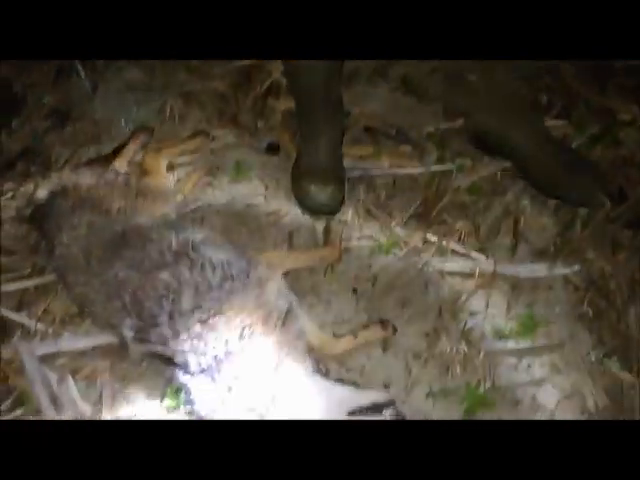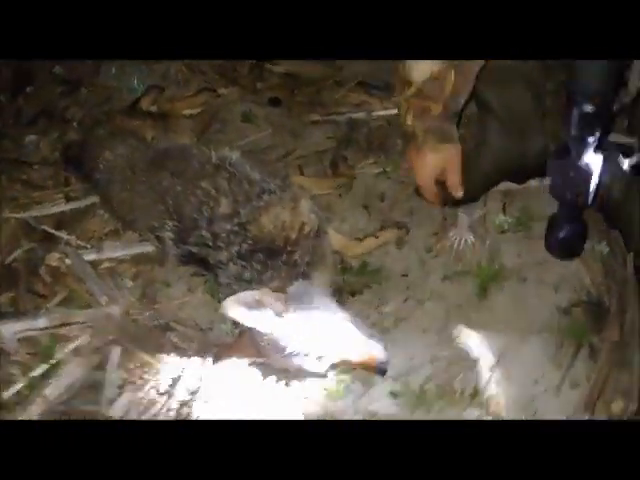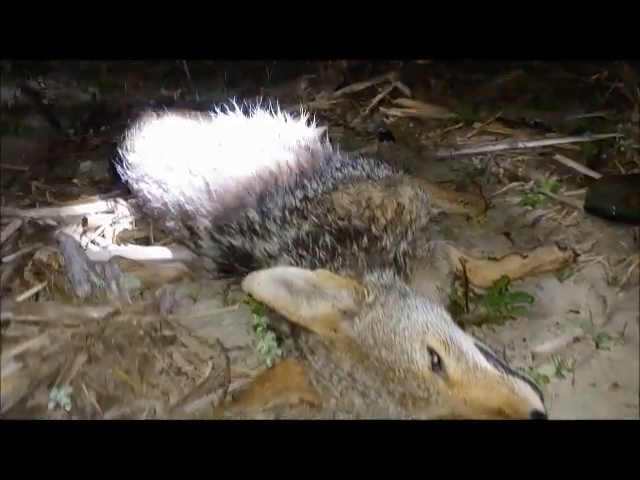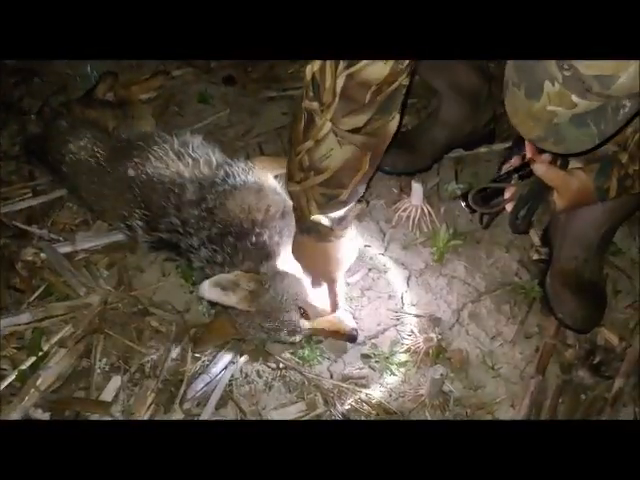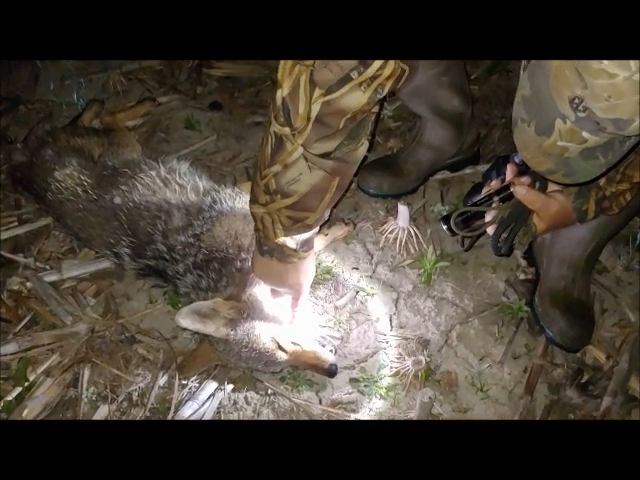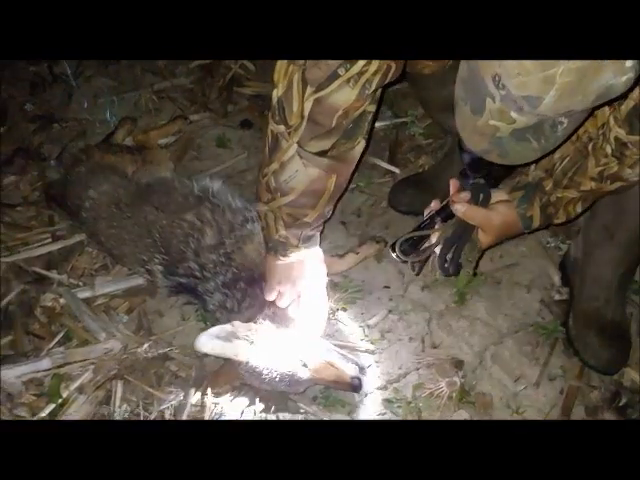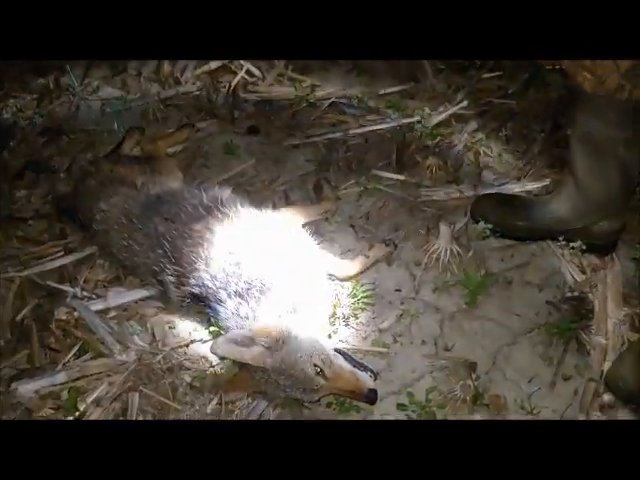Pick her head up a little better for me. She does nice. She's small, she's little, but little female. Phew, wow, she's not this year's. No, for sure, an adult. Some tartar cavities. A year or two old. Whatever she was eating last.